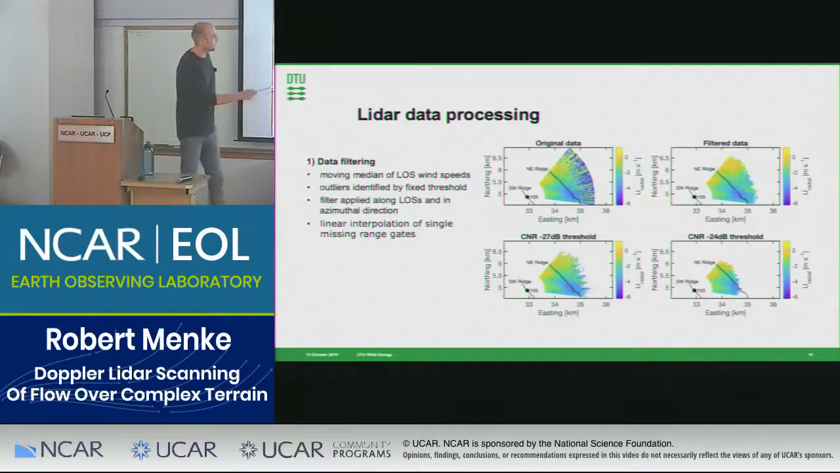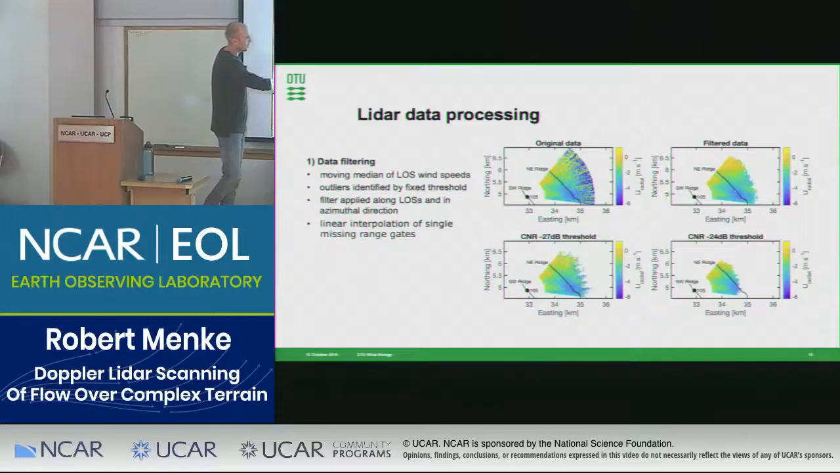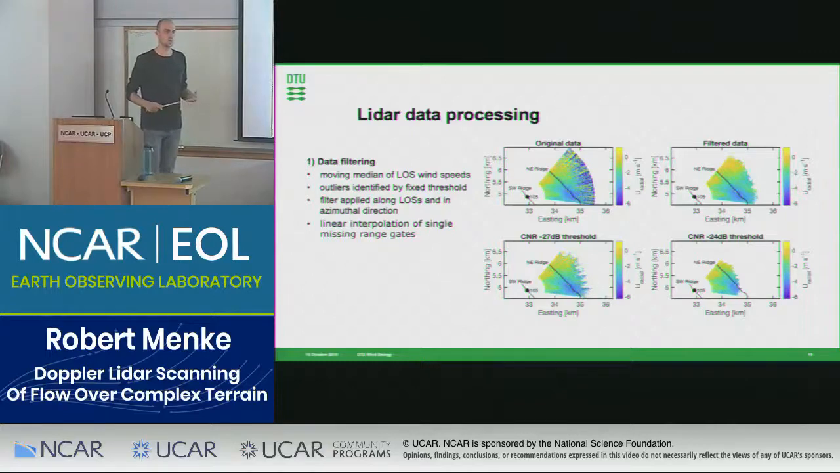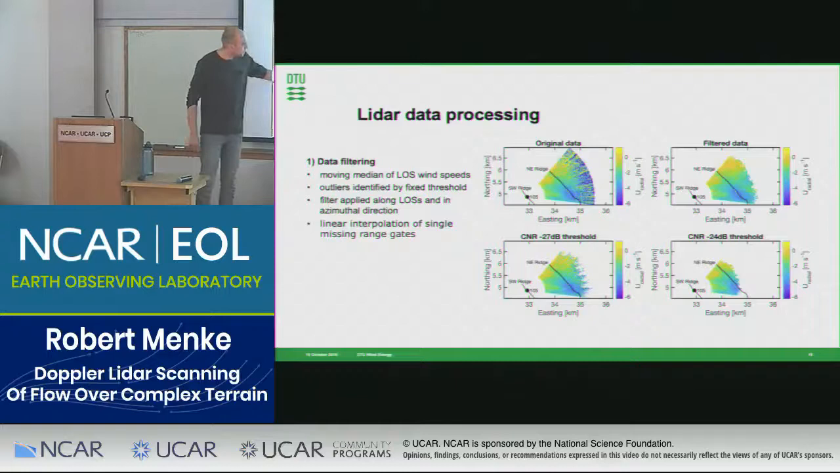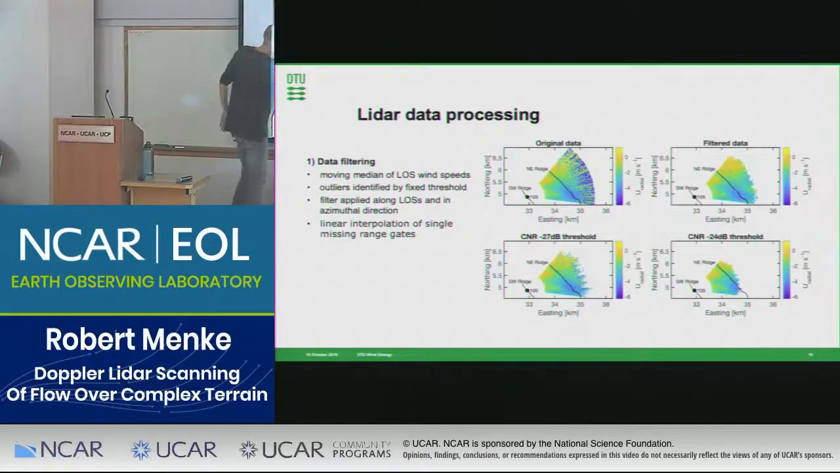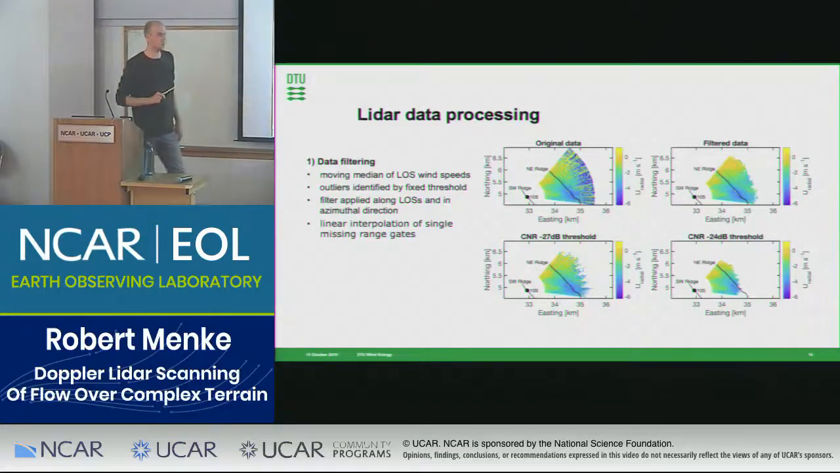If you then look at the lower two plots first, where I filtered the data by the CNR, the carrier-to-noise ratio, which is most commonly applied, we can see that if we use a minus 27 dB threshold, we remove some of the scatter, but there's still some data which obviously doesn't look right, where we have spikes that are not valid.